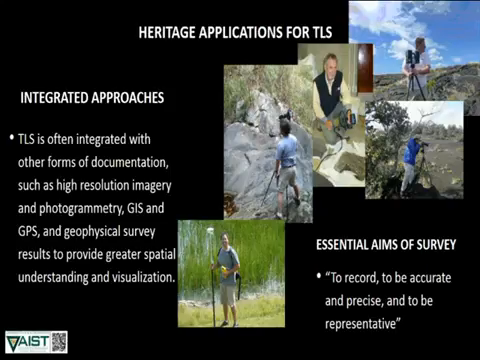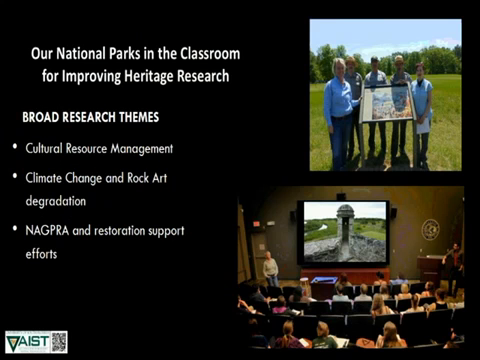We're doing this in an effort to be more representative of what we're actually documenting. With things like GPS, you're taking a positional point, or many positional points. With laser scanning, you can be much more representational of the actual thing you are documenting, and I think you'll see that in the slides ahead.